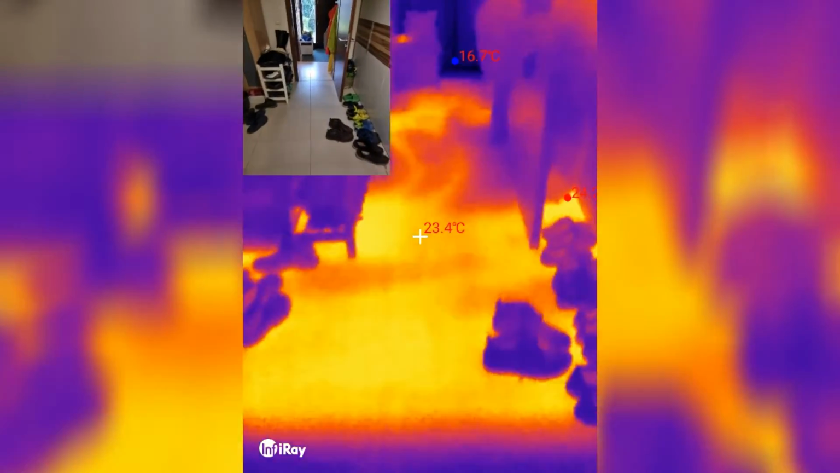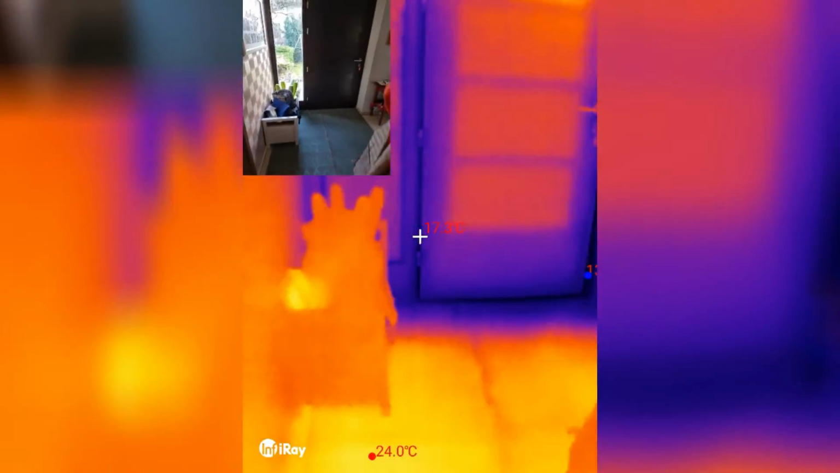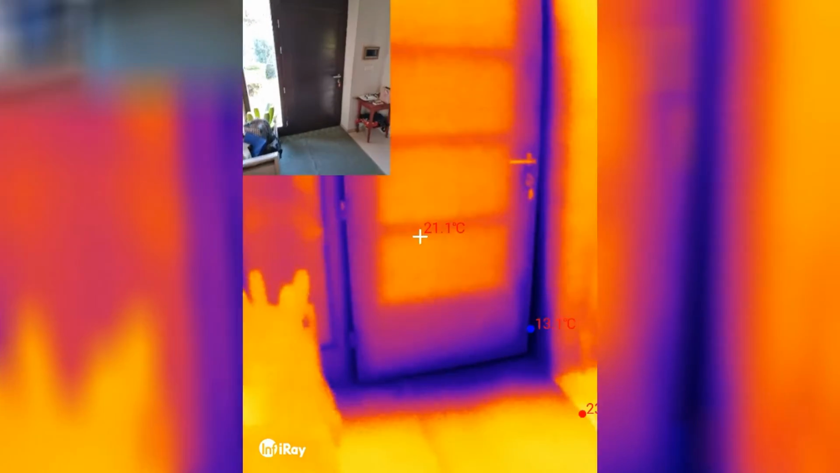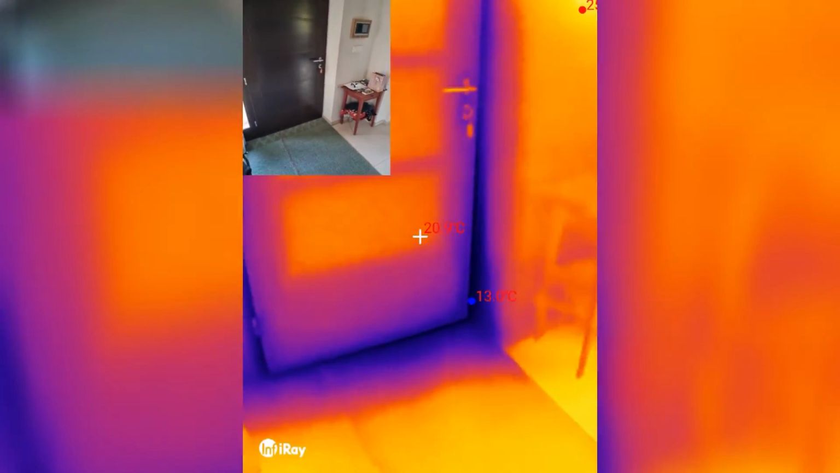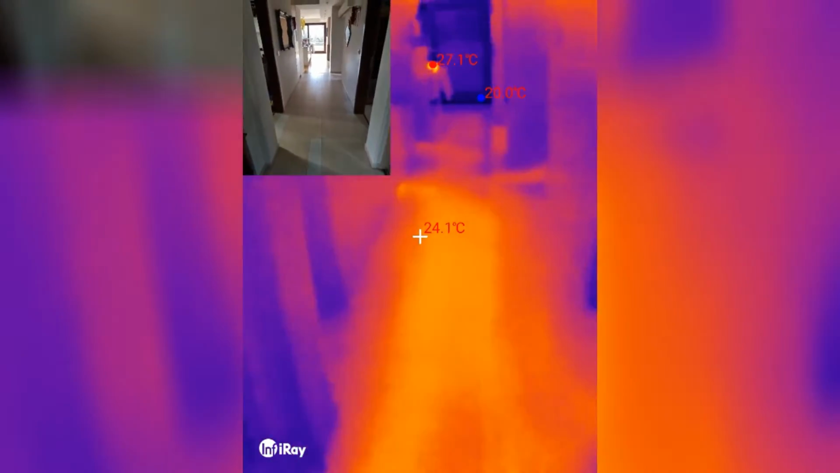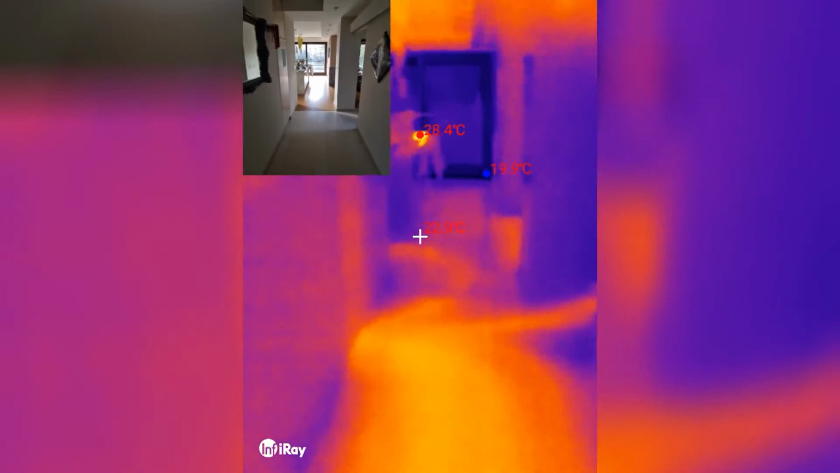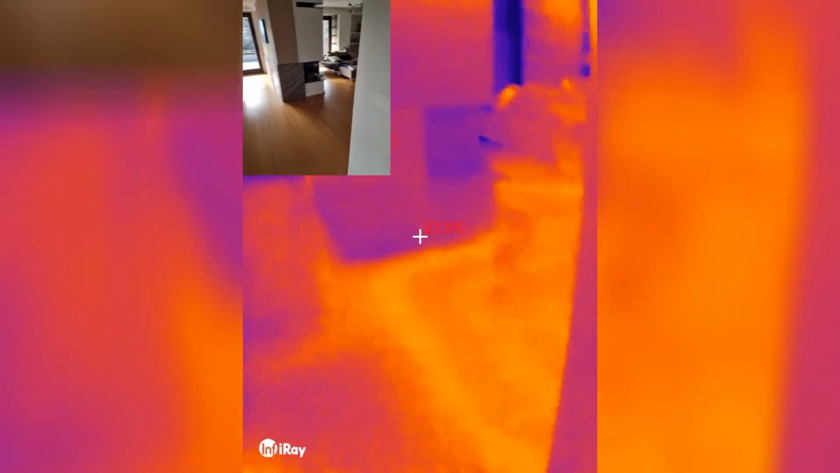Okay, underfloor heating, that's very interesting, but should be enough. Yeah, outdoors are not the best, I have to say. I should reseal it because it's leaking a little bit. It's not too bad. Okay, let's see how the living room looks. Okay, so we have underfloor heating, that's fine.